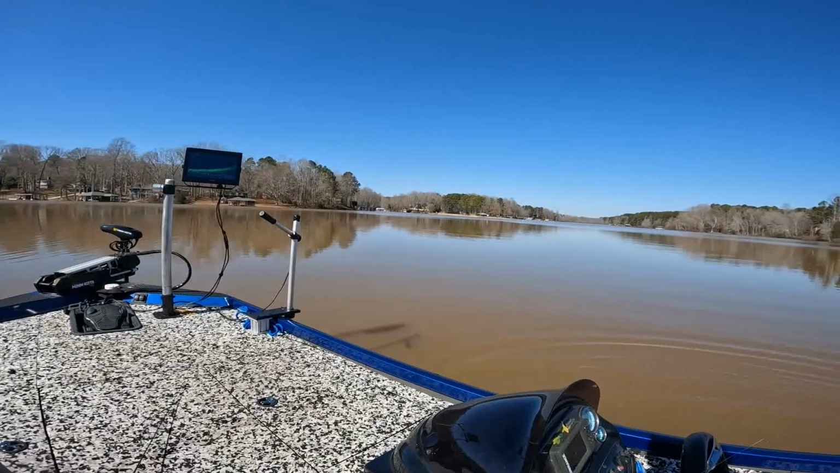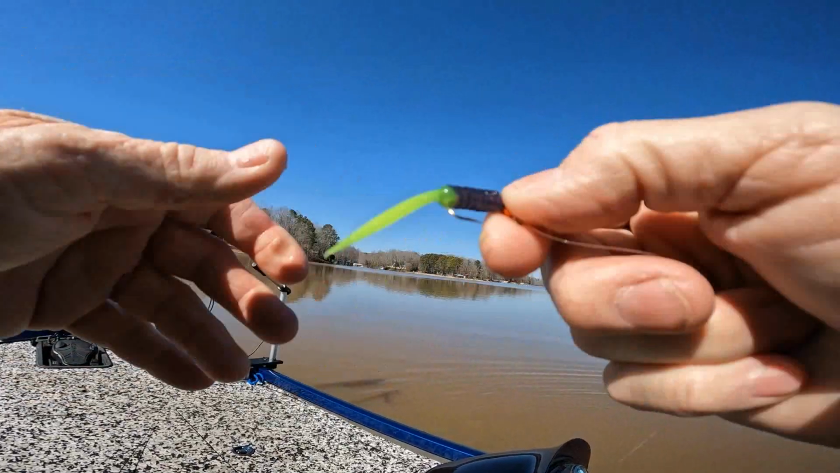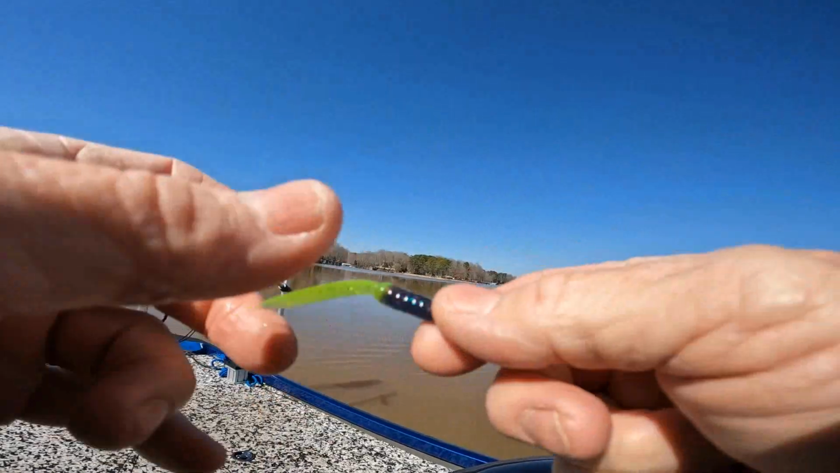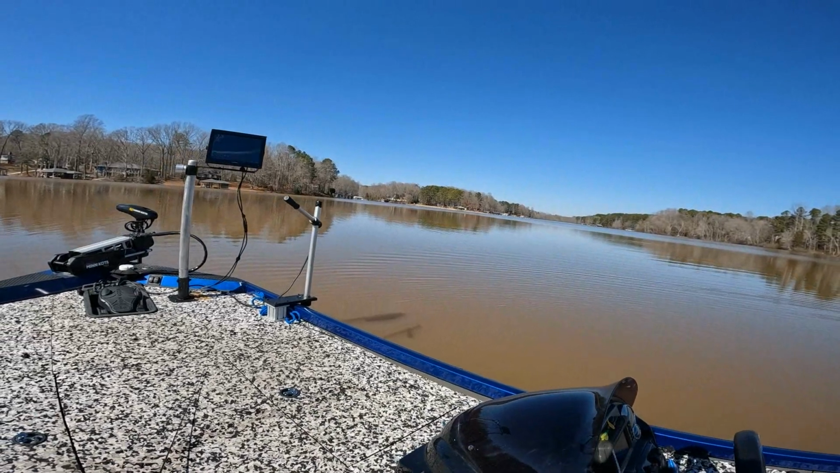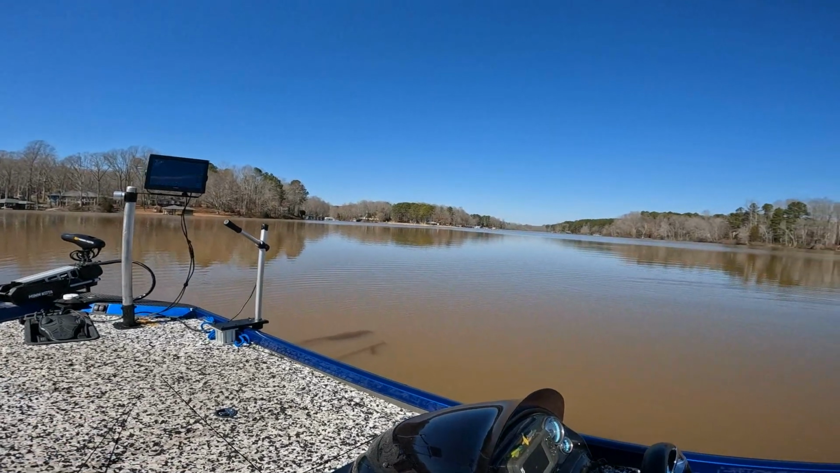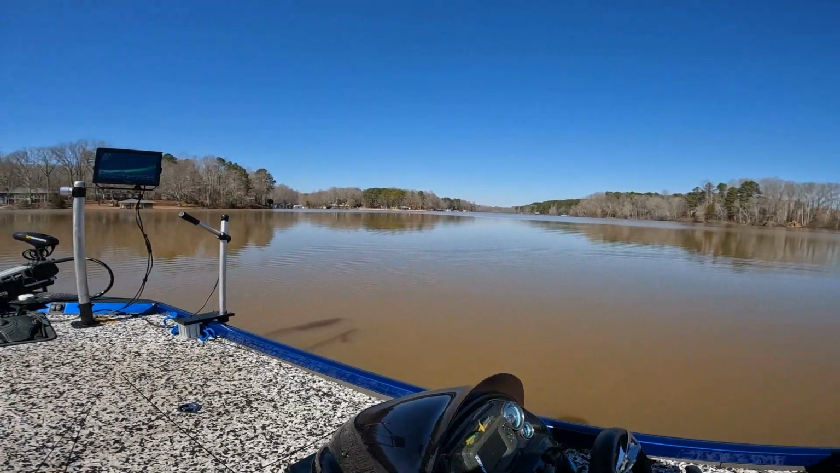This is a June bug willowtail. Chartreuse tail, June bug body. Now guys, anything with the tail colors are the hot tails. I have a lot of willowtails with separate body colors. Don't have that one, but I've got Hot Perch and some other ones. And I just pulled that one out.